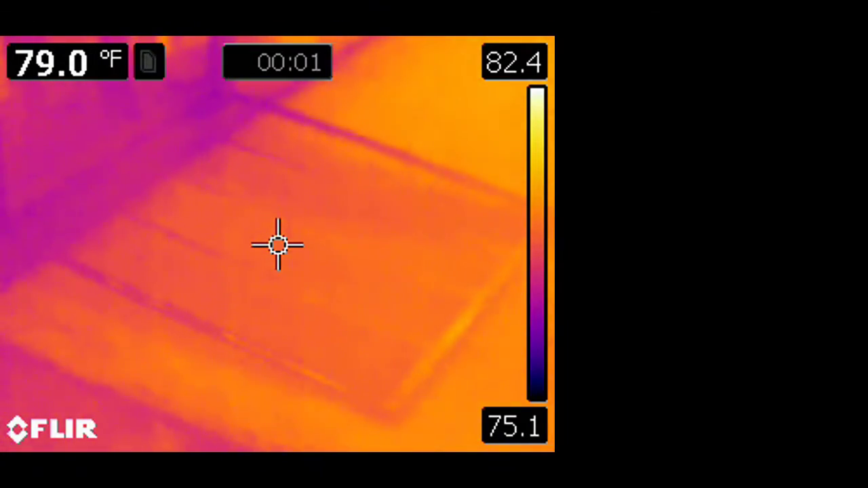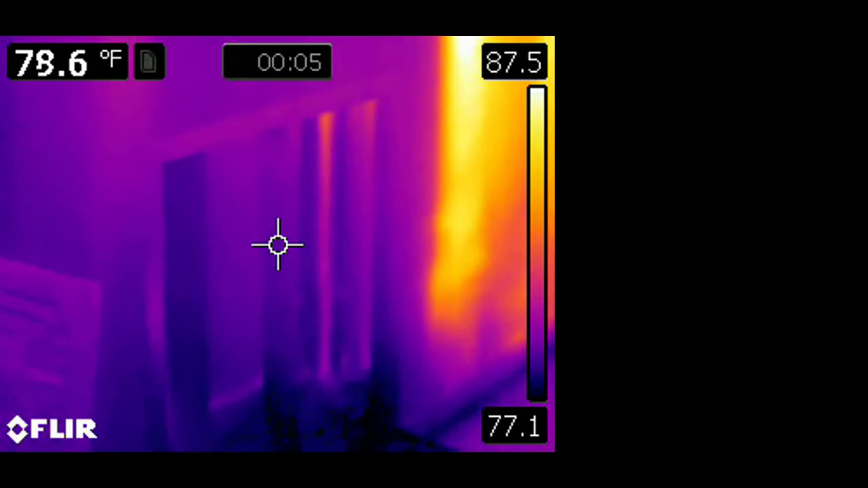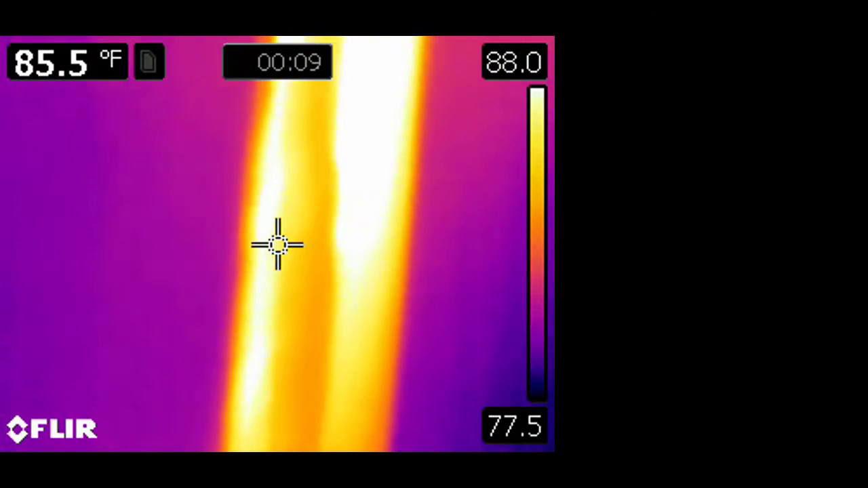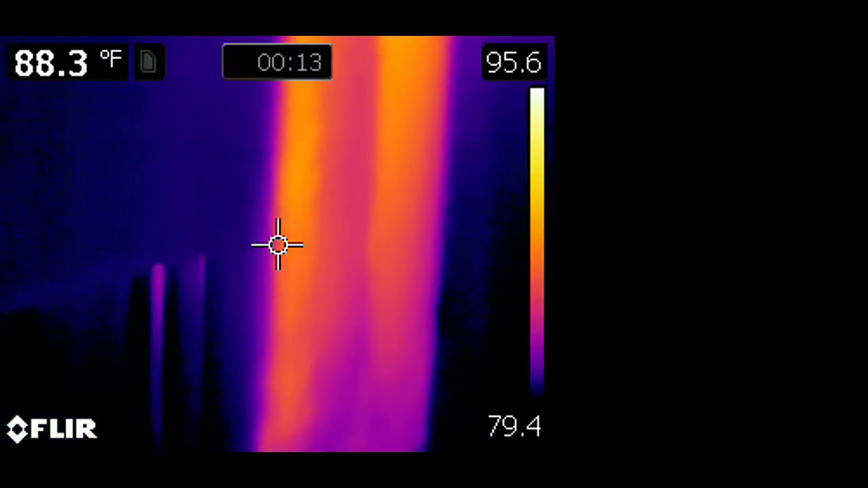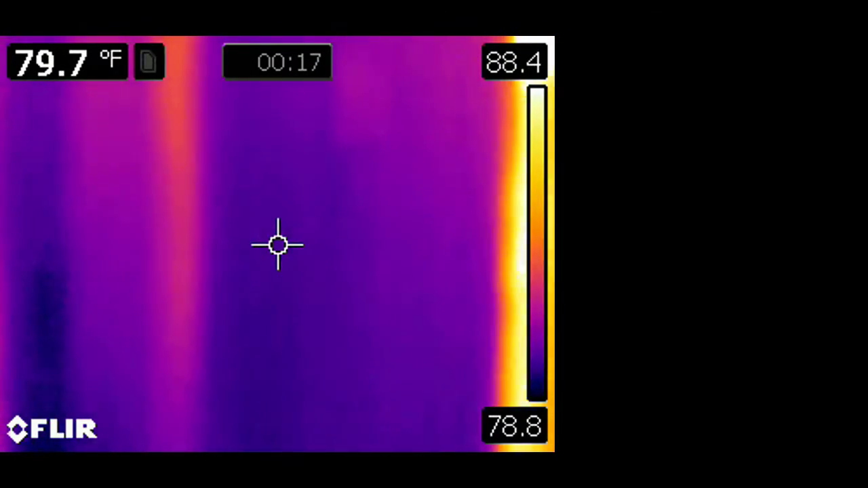All right, so this is the opening of the return chase. That's the grill, and here's the opening. You can see on the right the amount of air that's being pulled in. This is an interior wall. This is the heat in the wall that the return air is drawing down the top of the drywall.